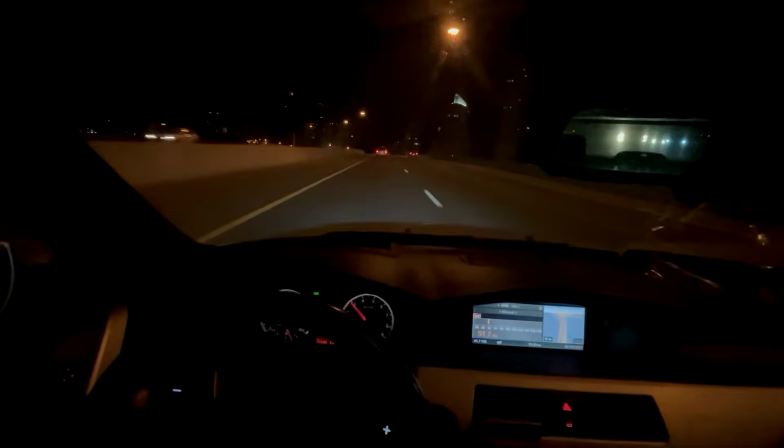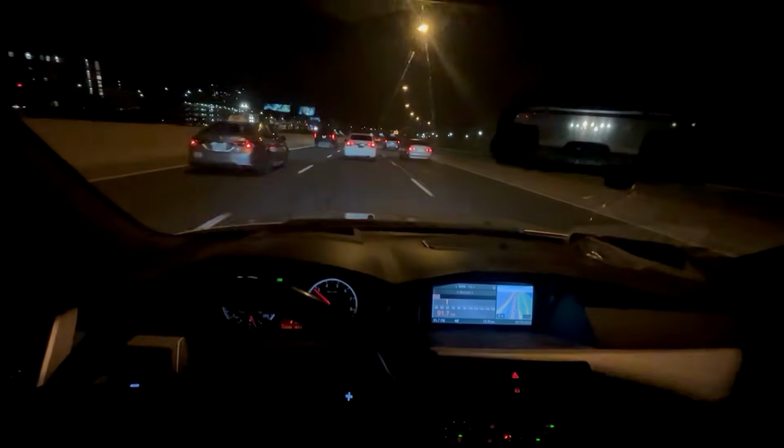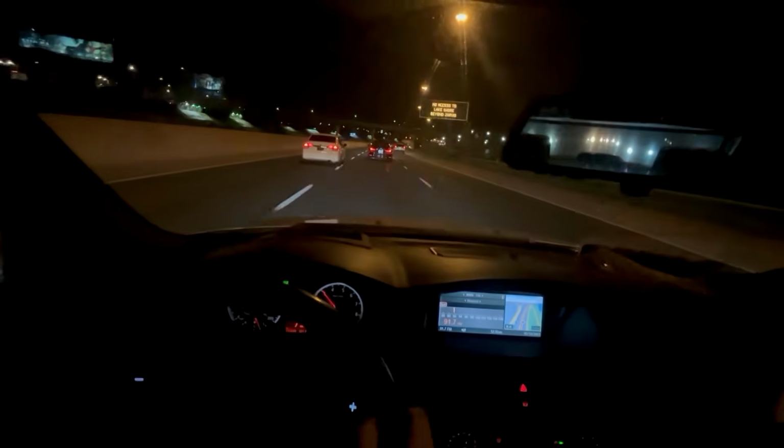Fire truck. Sometimes cops like to sit right there. Oh, here we go.